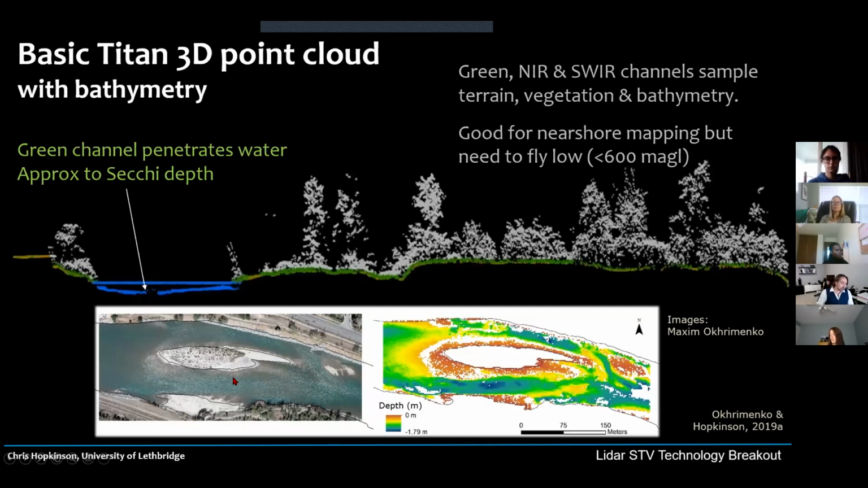Okay, so one of the staple applications of the Titan system is its ability to do bathymetry. Now, it is not exclusively a bathymetric mapping system. There are other laser systems that are exclusively optimized for bathymetry, and they're more sophisticated, more complicated, bigger, more expensive. And the Titan isn't one of those. The Titan is not a dedicated bathymetric mapping system. It is intended to be a near-shore bathymetric mapping system combined with the regular kind of terrestrial mapping applications that every other regular LiDAR system can do. So it's a multi-purpose system.